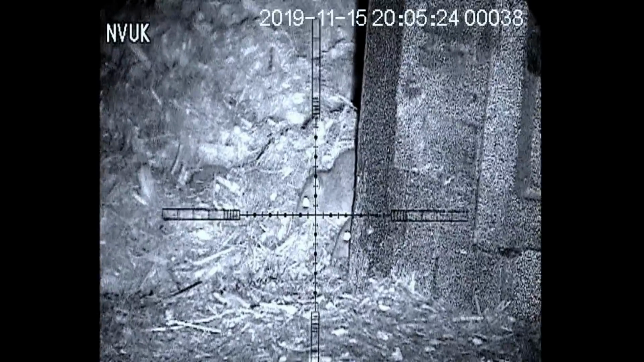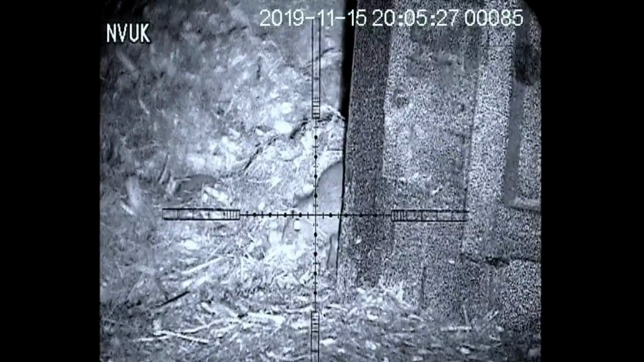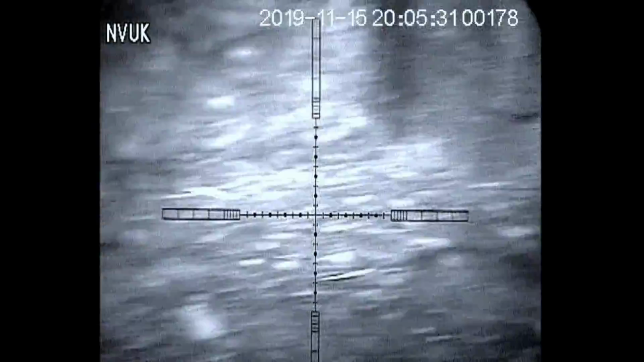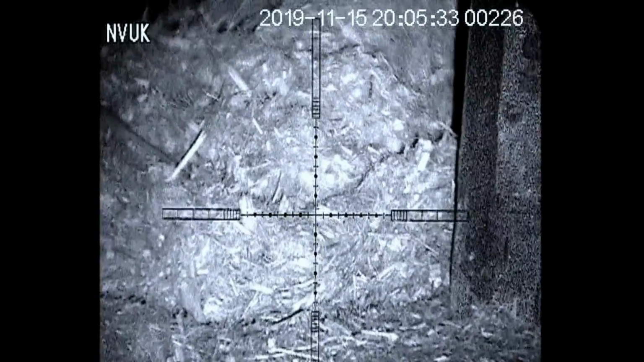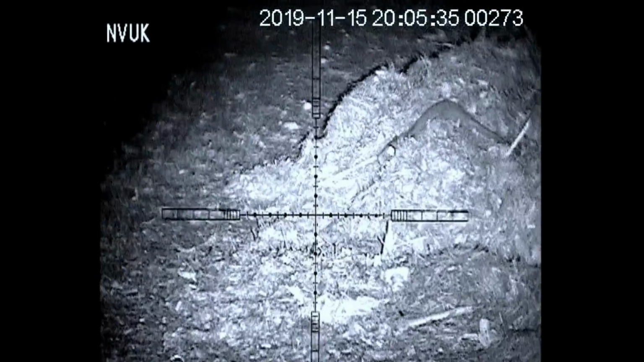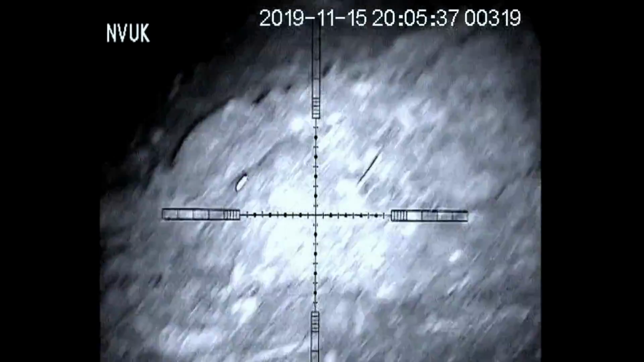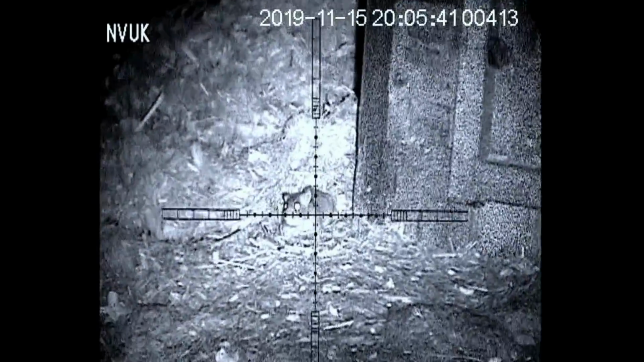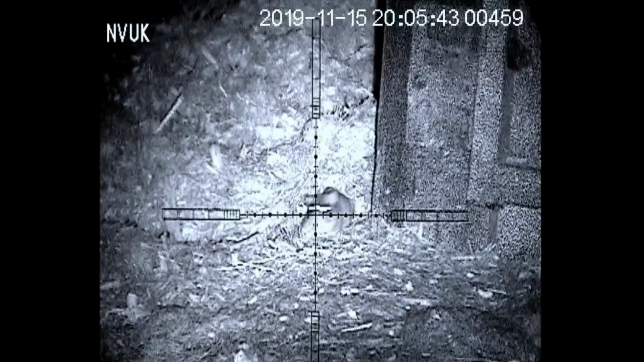I found some more activity around the cowshed, so I quickly took a shot. I know this was a perfect head placement, but I couldn't work out where the rat had gone. I then noticed another one, and as I was lining up the shot, this one disappears, and another one comes out, and before I could take my shot, this one was gone also.